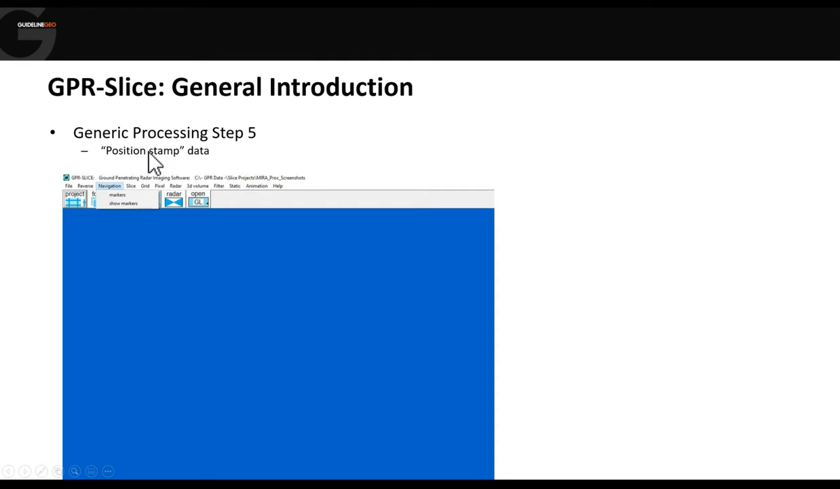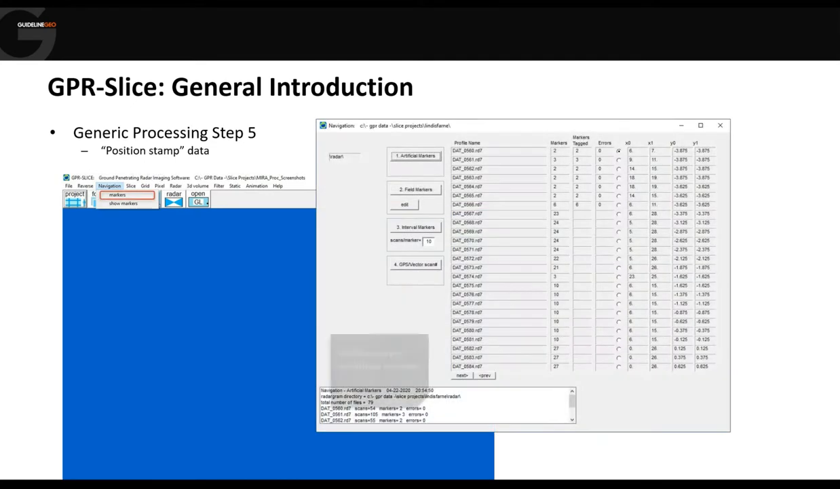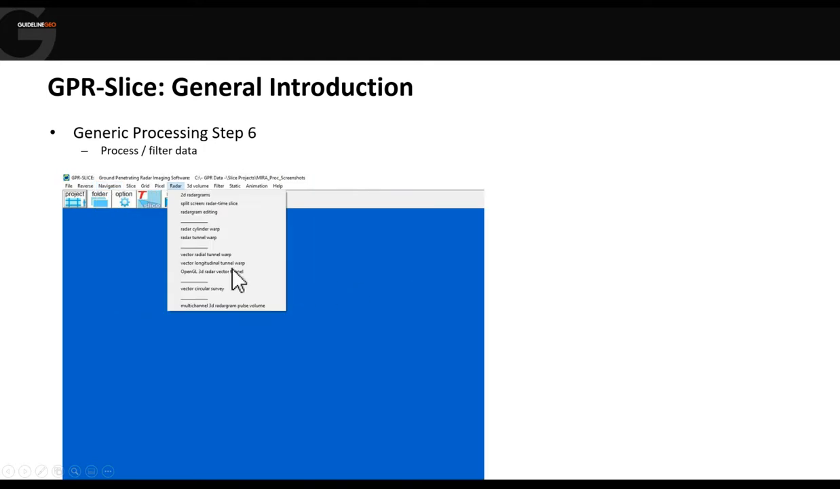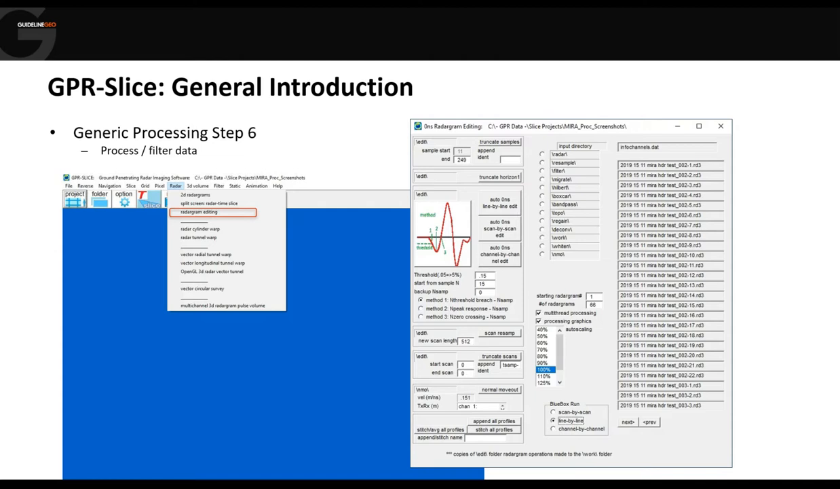After we've converted, then we want to add the position stamps into those converted files. So as we said earlier, this is going to remove the need for additional positioning files. Now we've got our positional information in there, we can start to actually do some processing. And the first thing we're going to do is we're going to do any editing that might be necessary. And so this allows us to chop off data above time zero, chop off unnecessary data at the bottom of the trace, or truncate it laterally, so removing anything from the start or the end.